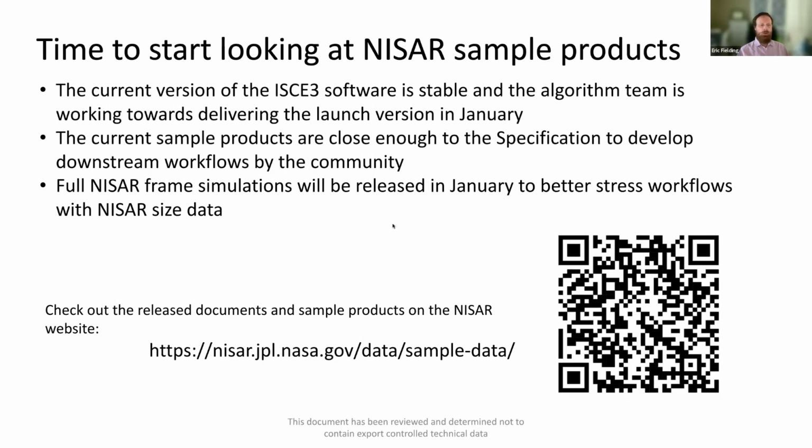We're doing some simulated data that has the full NISAR frame size, and those will be released later this month or early next month to enable people to use workflows that have the full data size. But the first sample data products are based on these ALOS data products that are about 1/20th of the full NISAR frame.